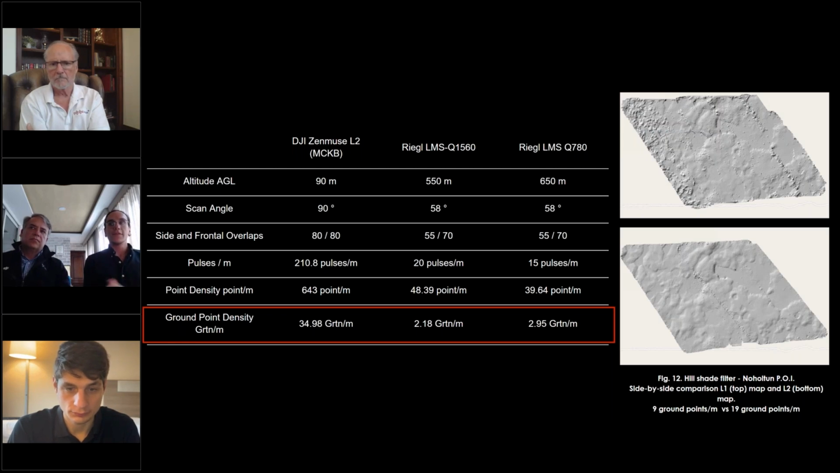If the studies made in 2015 and 2018 with 2 ground points per square meter gave enough information to let archaeologists know that there's a pyramid or a structure in the jungle, imagine what 34 ground points per square meter can actually reveal. I'll show in the next slides some of the processed data, and you are able to see even the steps on the pyramids.